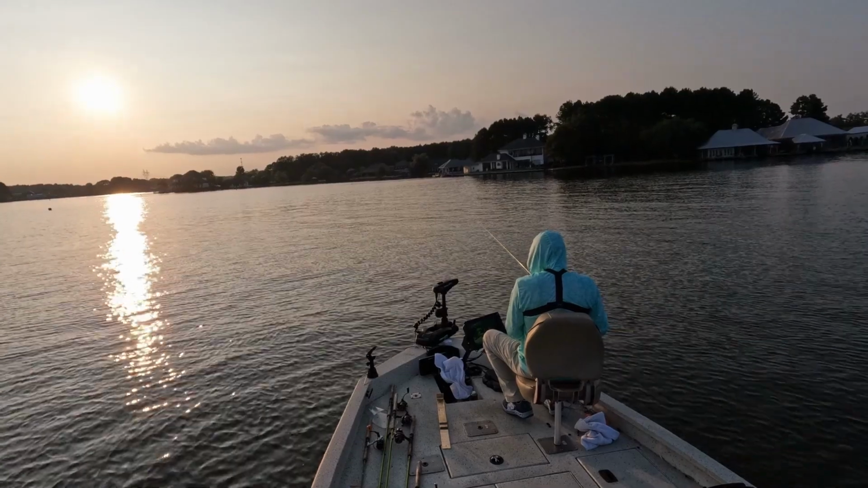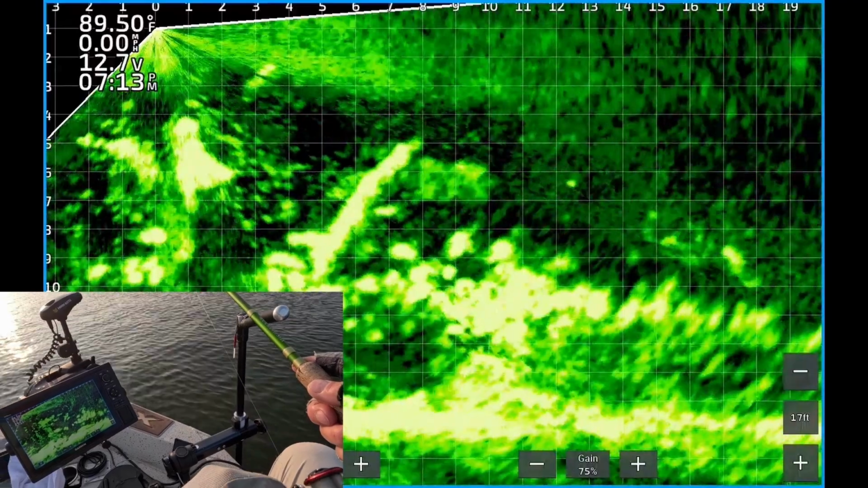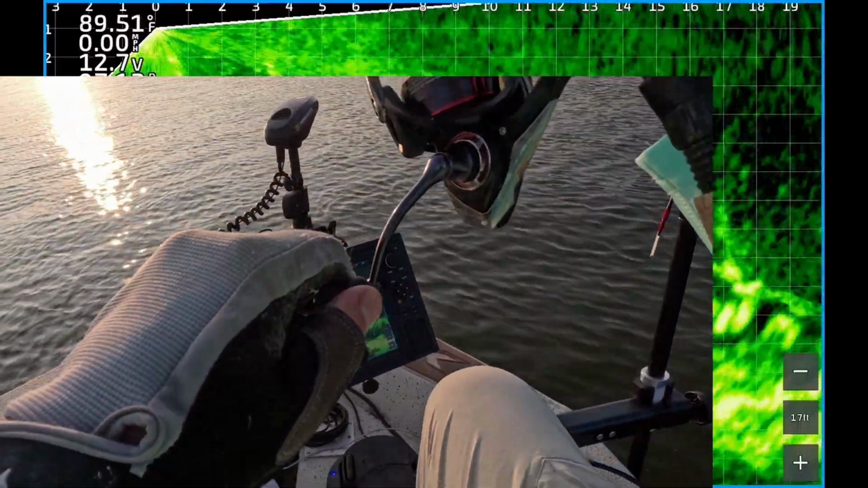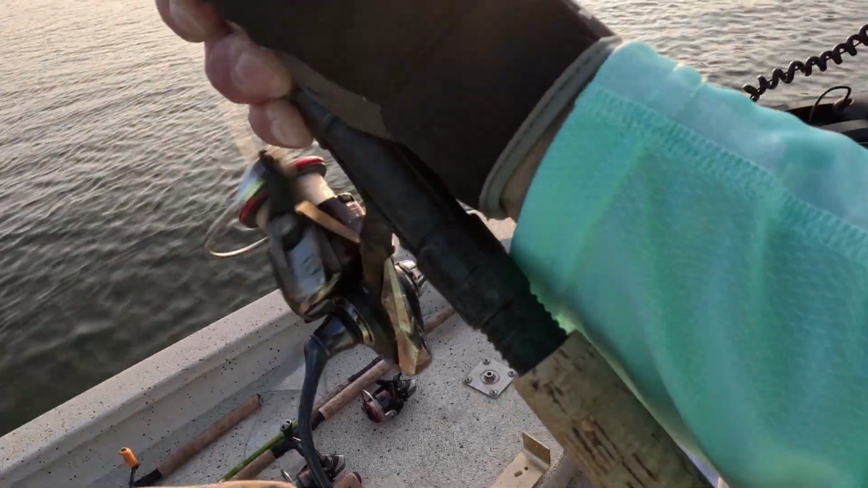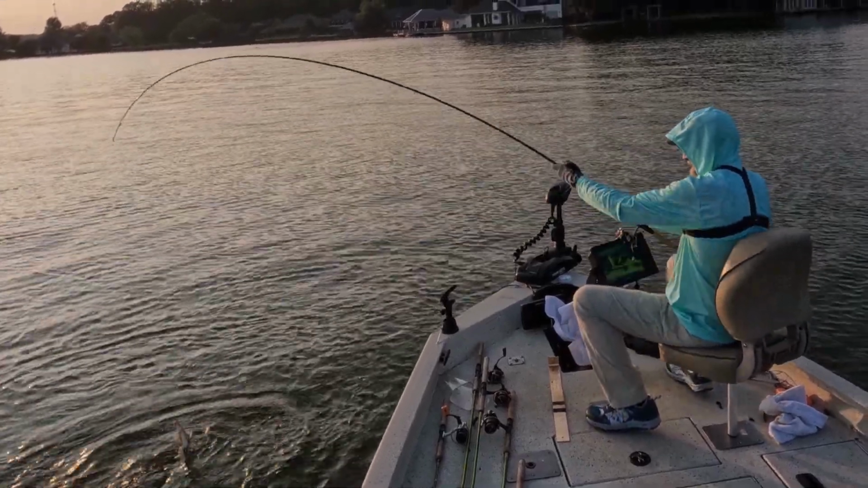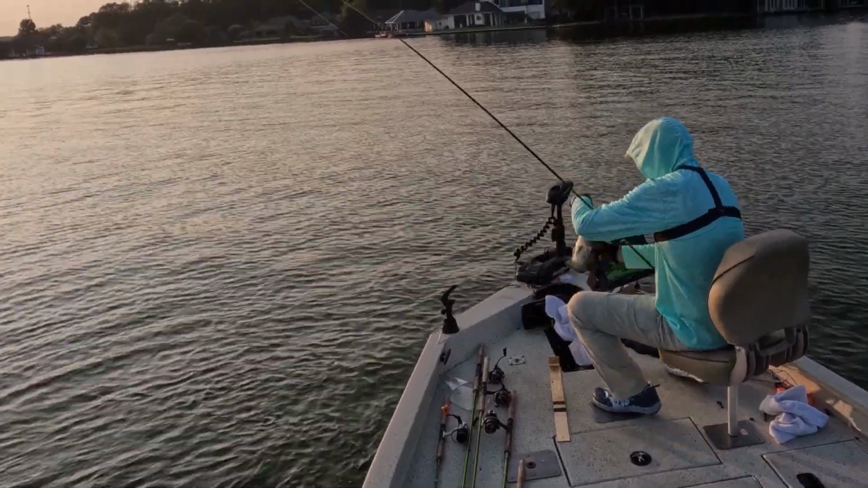We got them fired up here a little bit. Right down at 17 feet. Come on. There's one, 12 feet out. Oh my goodness, that's a catfish. No, that's a crappie. Oh my goodness. Oh yeah, get up in this boat. That's a slab crappie right there.